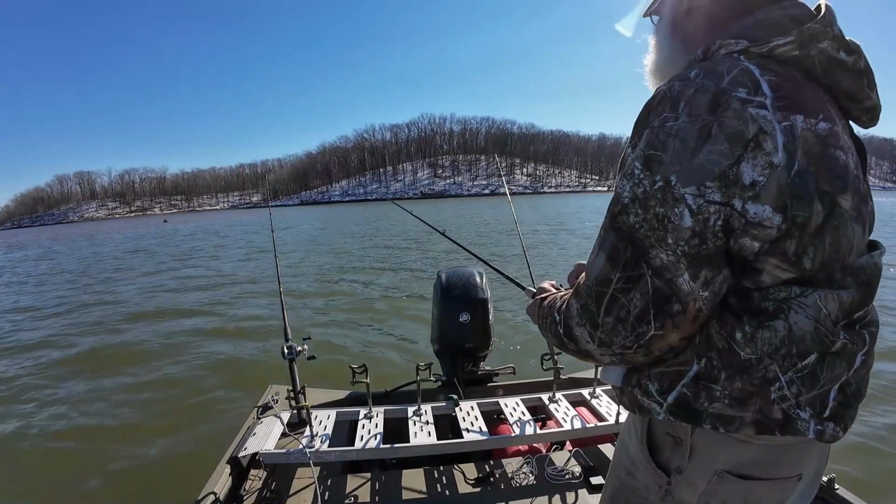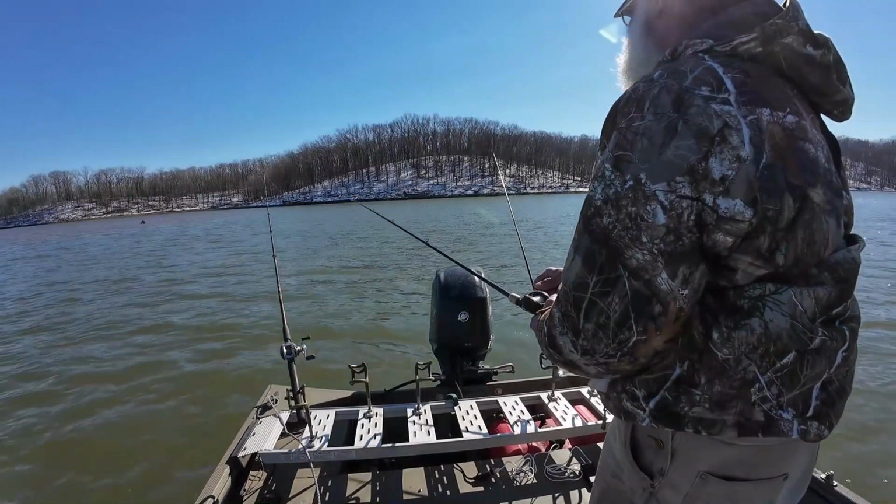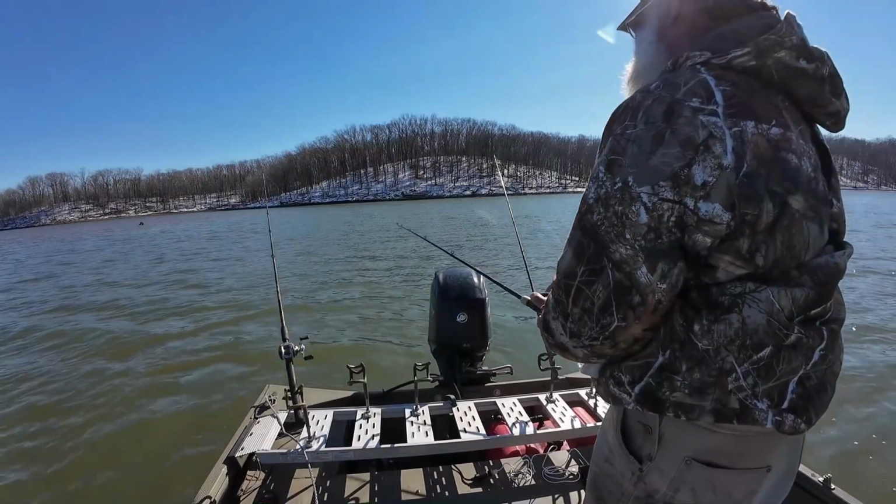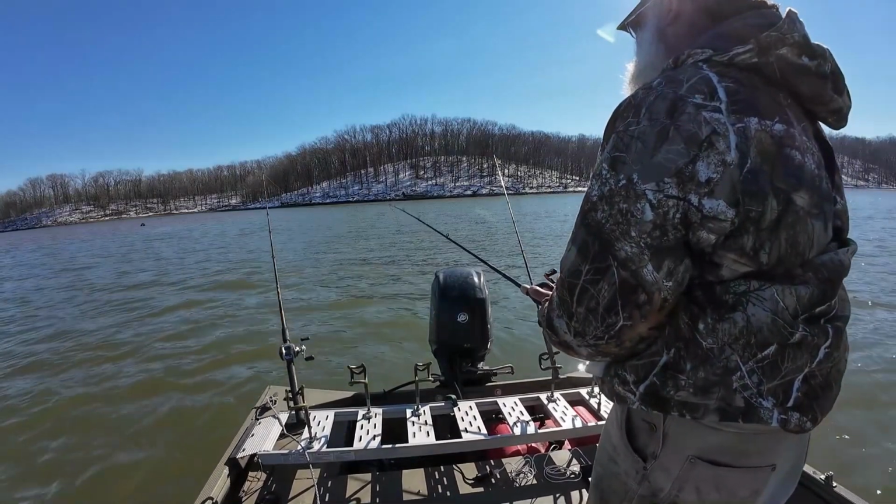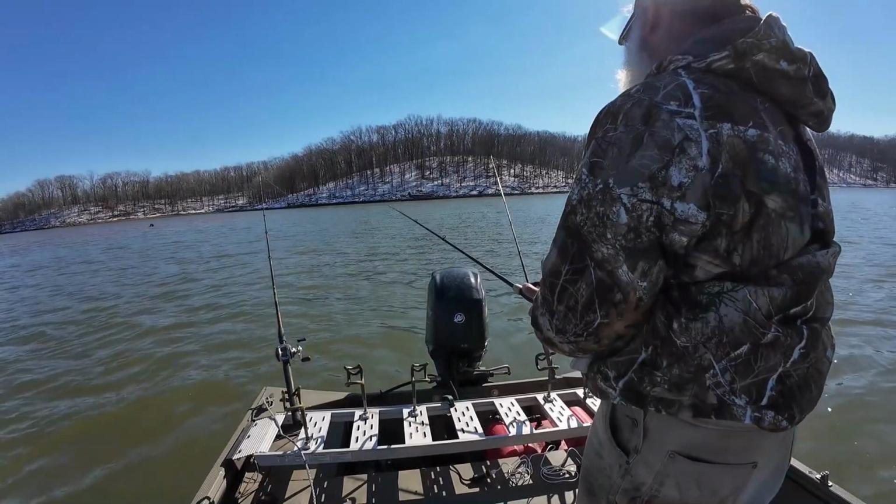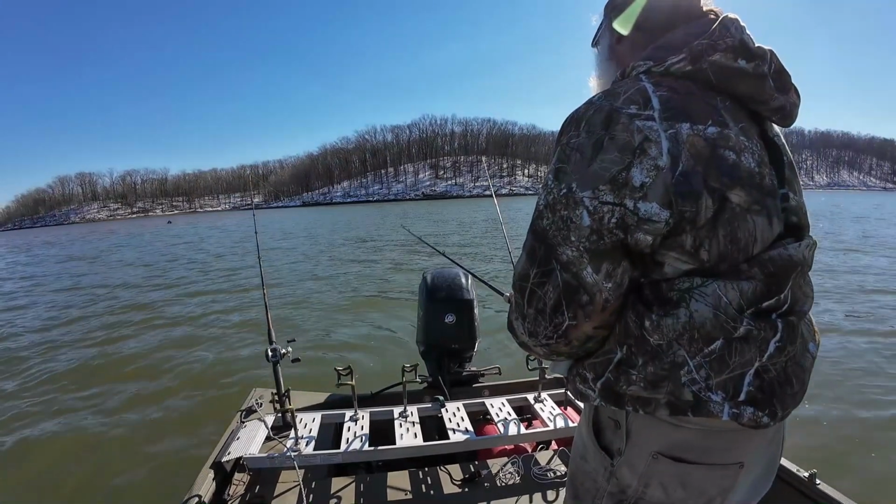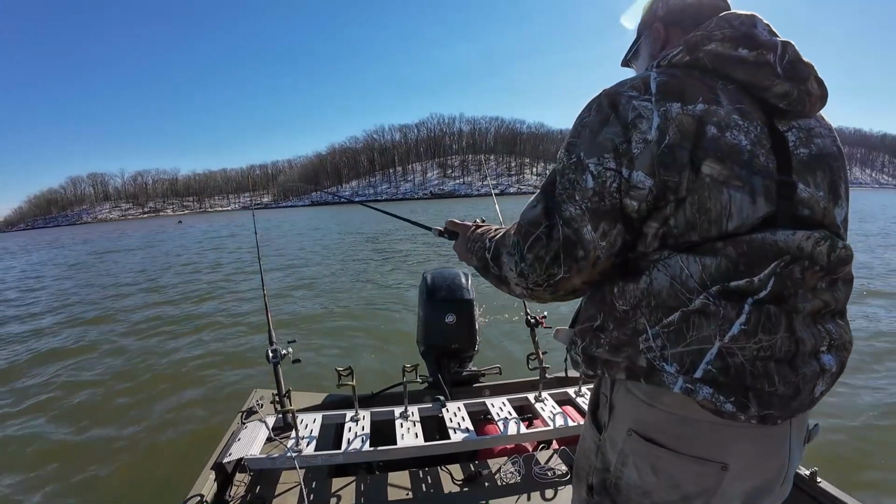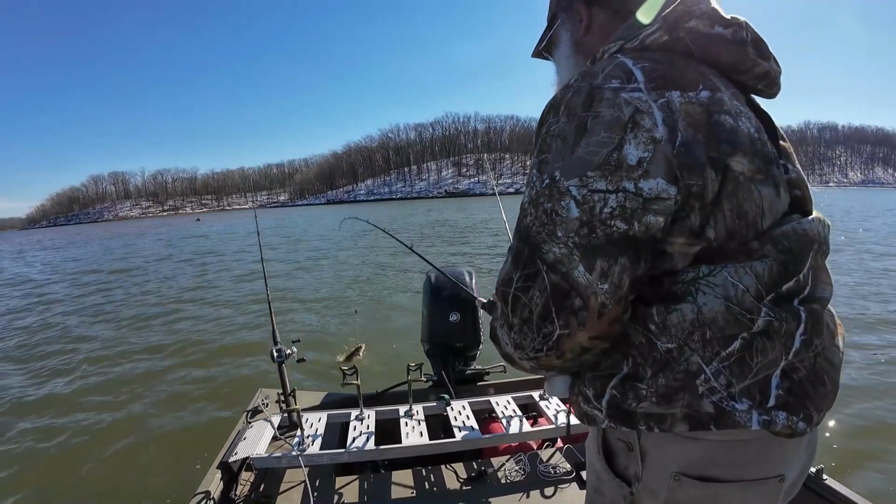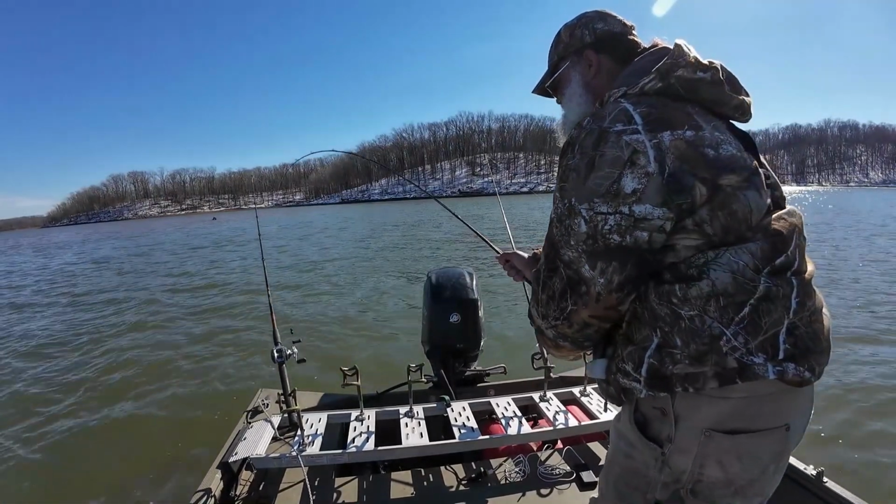Oh, it's hard for me to judge what size they are because I'm so used to fishing rivers. But this one feels like an all right fish. Well, about the same size. I was completely wrong on that. Like I said, it's hard to judge on these ultra lights or whatever I'm using.